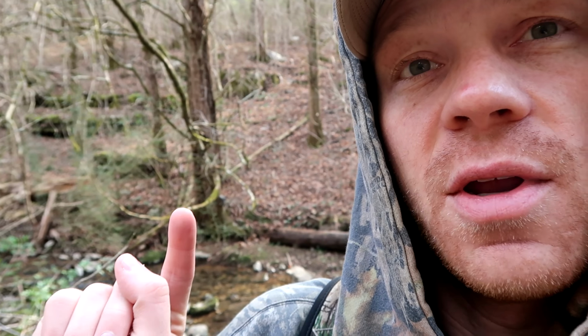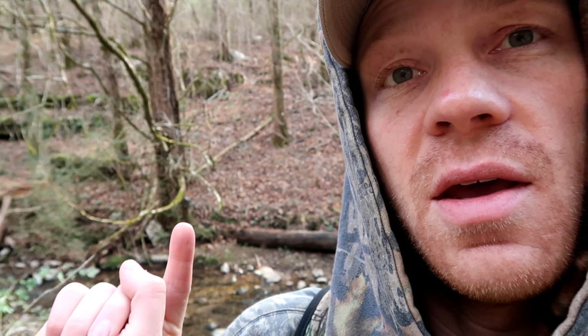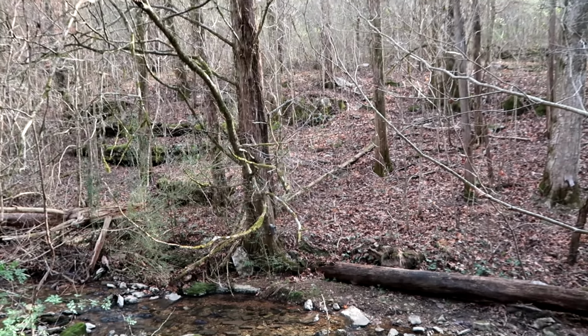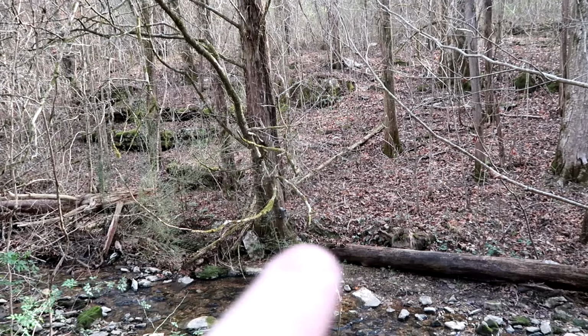Alright, so we made it to the first trail camera. The trail cameras I'm going to be checking today are the Tasco 6 megapixel trail cameras. If you want to see more videos or footage from these trail cameras, I'll put a link in the description down below and you can check them out. But this first camera that we're going to check is right there on that tree. It's a pretty heavy game trail right here, kind of in a bottom. See, there's the trail camera on the tree right there.